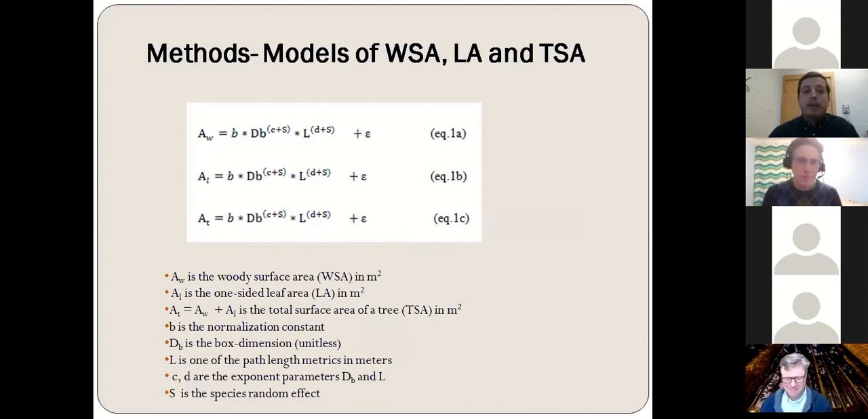Finally, we fitted some models for the surface areas, considering the structural metrics that I described. In these models, AW is the woody surface area of the trees in square meters from the quantitative structure models. AL is the one-side leaf area in square meters from the digital image analysis.